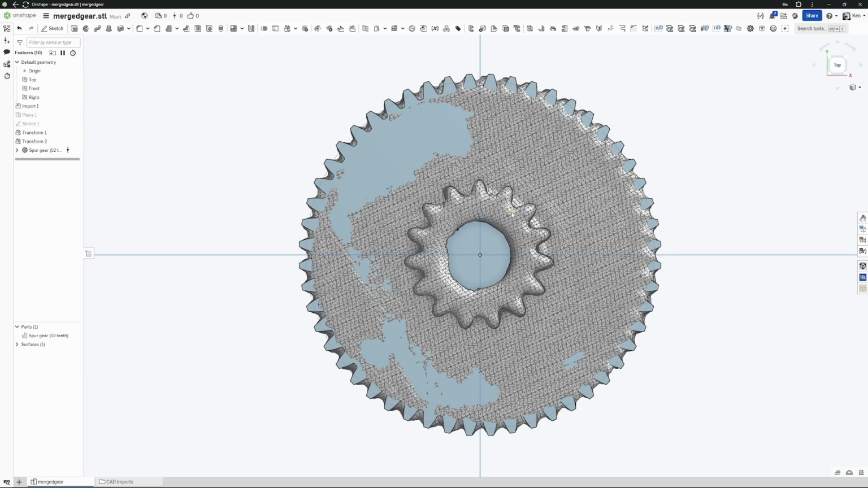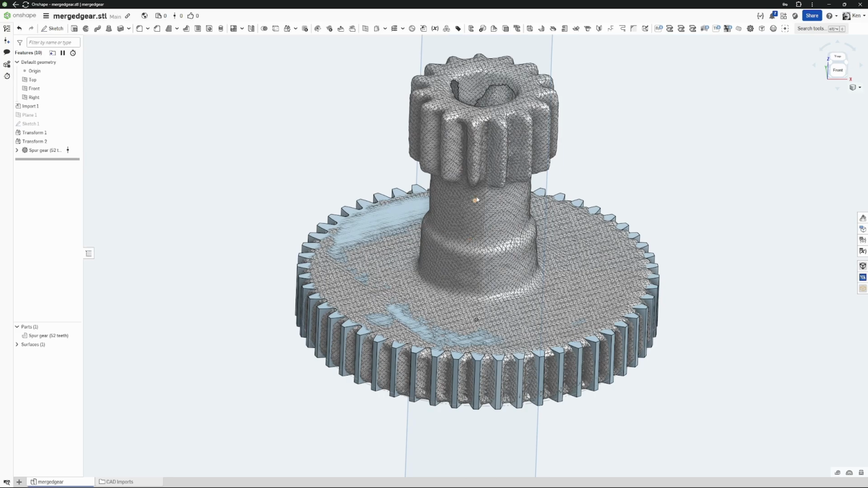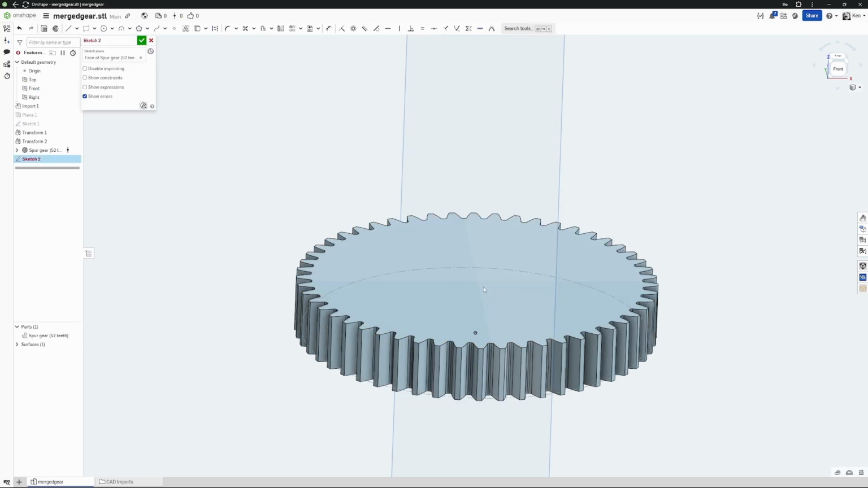And the next thing I'm going to go for is going to be, well, before we do that, let's go ahead and bring this, call it axle, I guess, up. So I'm going to create a sketch. I'm going to hide the reference scan.